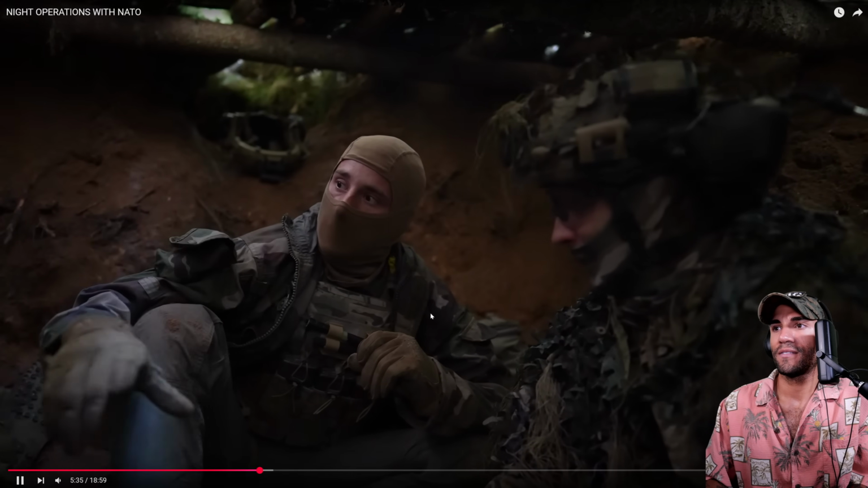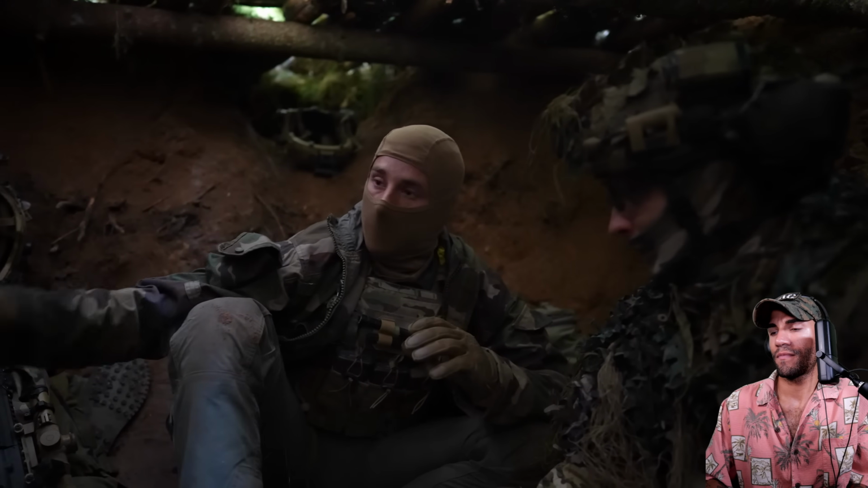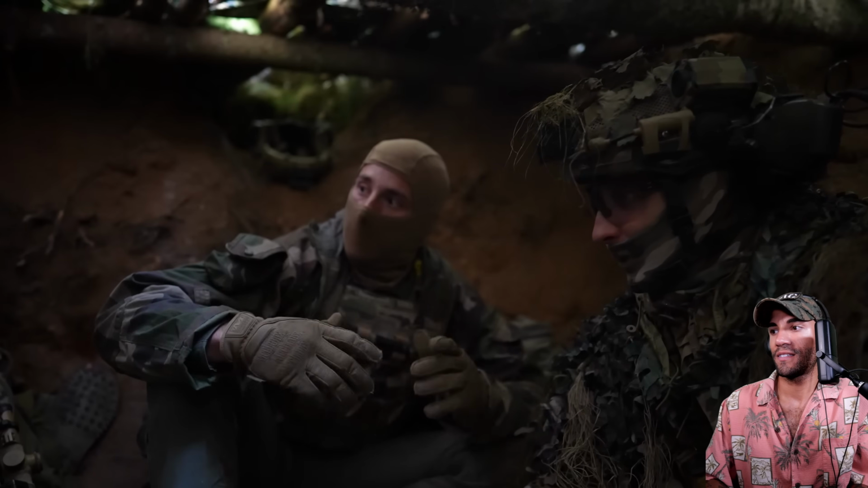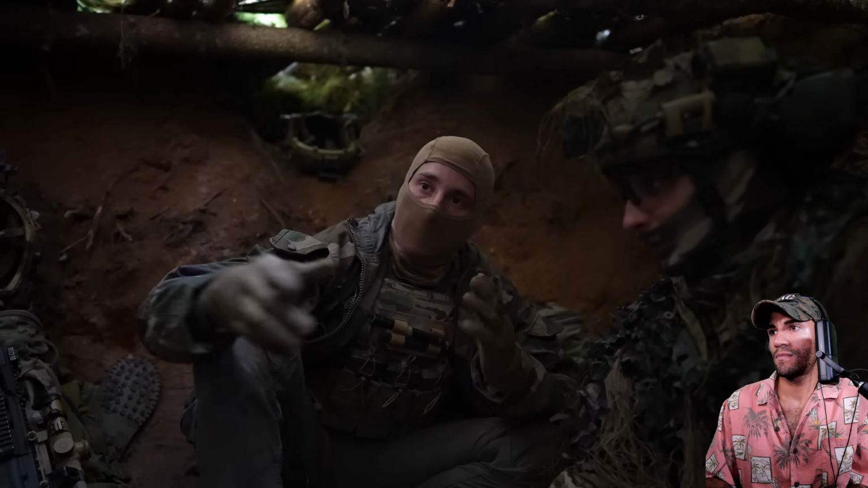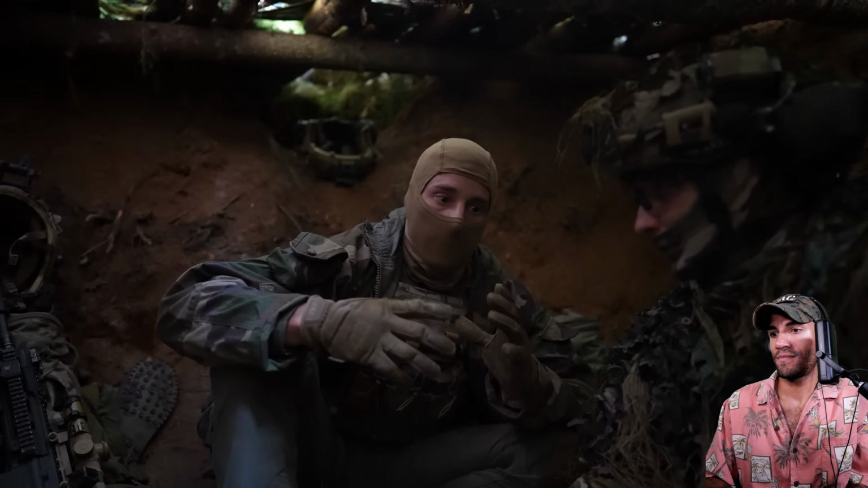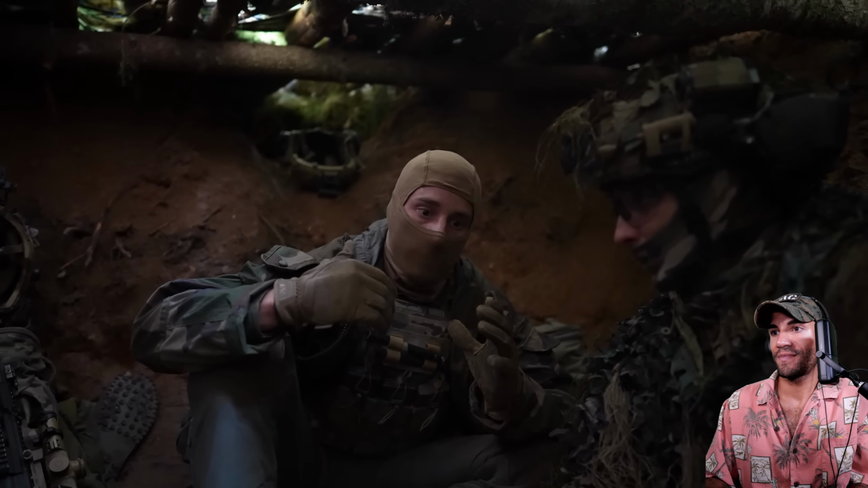Just for this exercise, we managed to get the drone pilot over here. We've got the squad leader with the radio. One man is observing the hotspot, and the rest of the team basically rests or goes outside and finds some things.